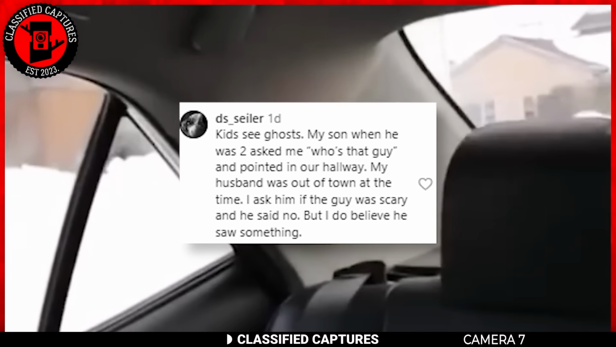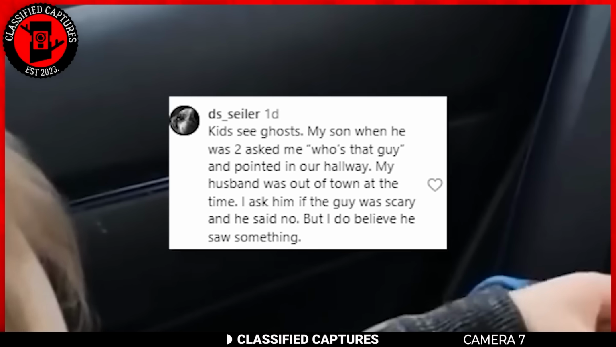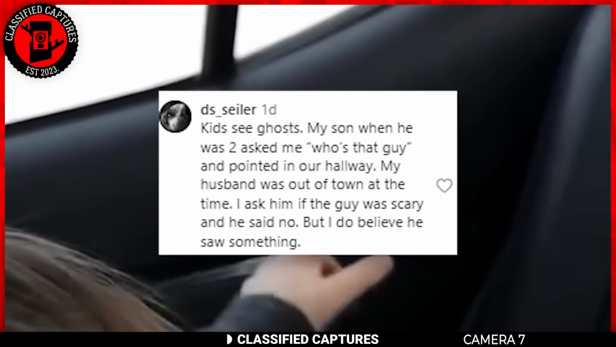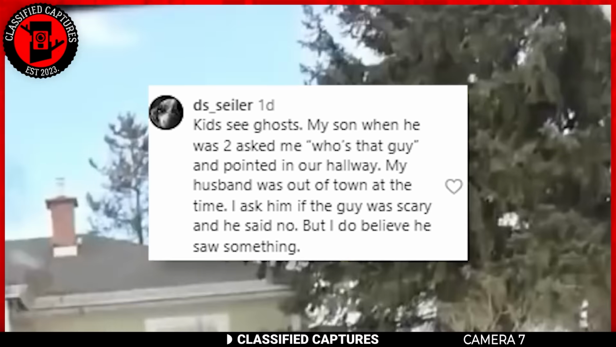Kids see ghosts. My son, when he was 2, asked me, "Who's that guy?" and pointed in our hallway. My husband was out of town at the time. I asked him if the guy was scary, and he said no, but I do believe he was seeing something.